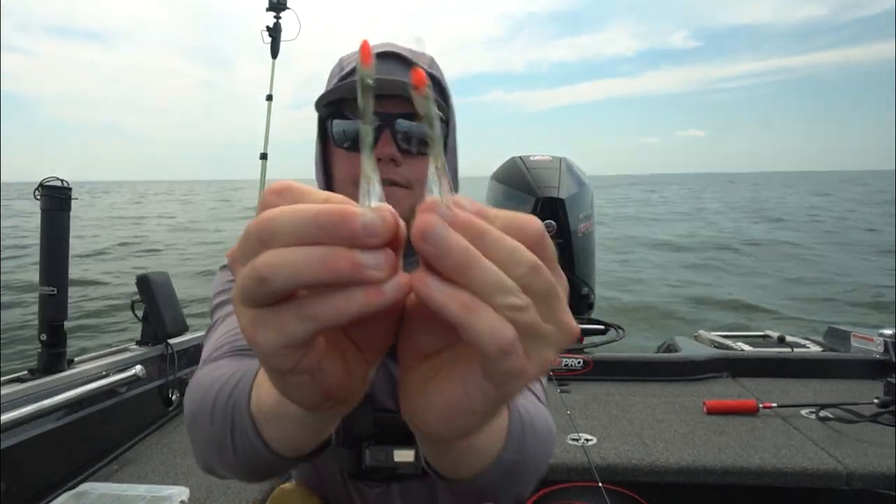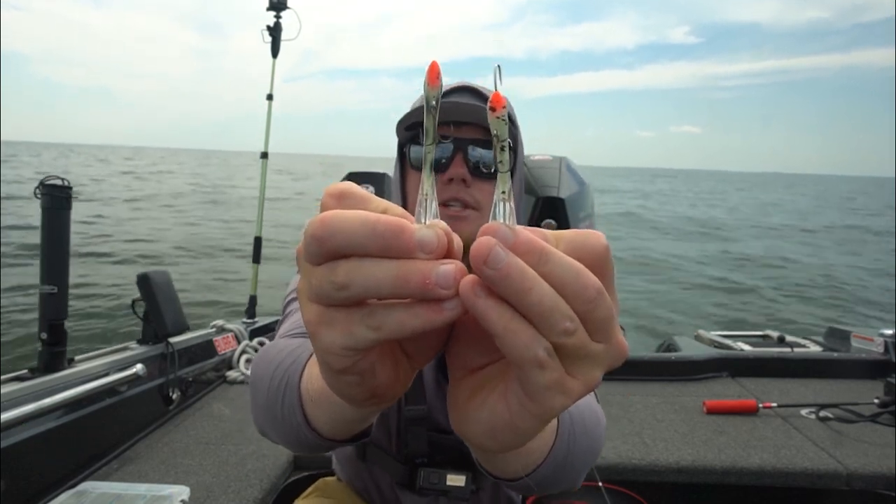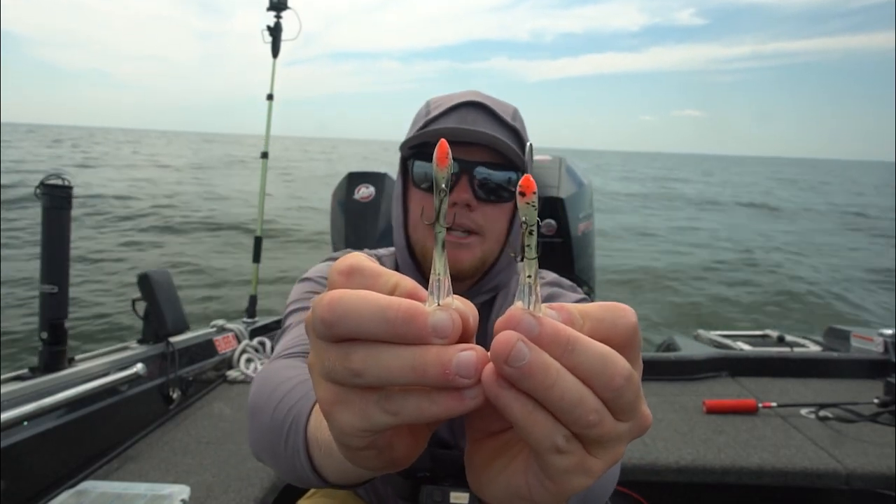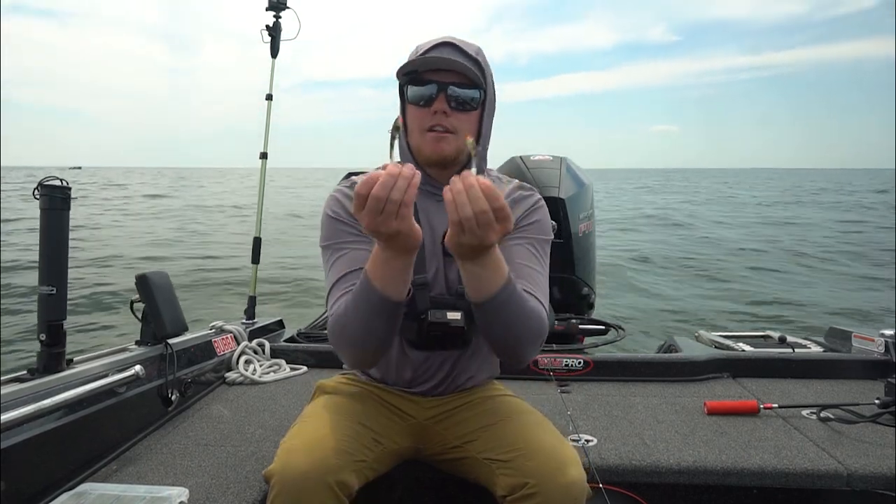And then the other difference is in the bottom of the bait. You can notice the flat bottom shiver minnow actually has a flat bottom. The original is gonna have that more narrowed taper look to it. Little subtle differences, but they do catch fish. I love both of these baits.